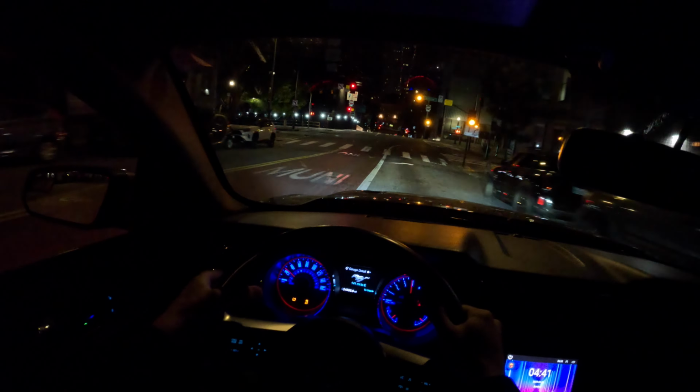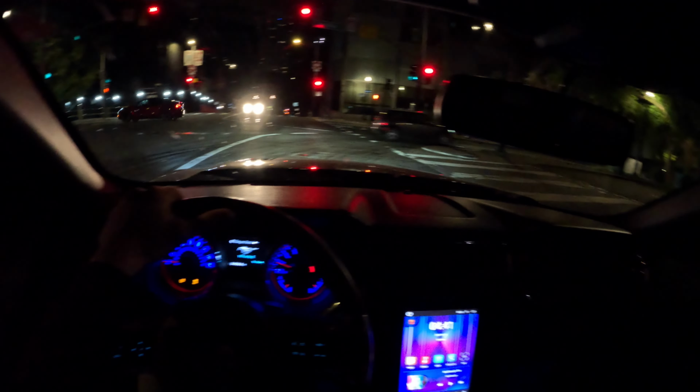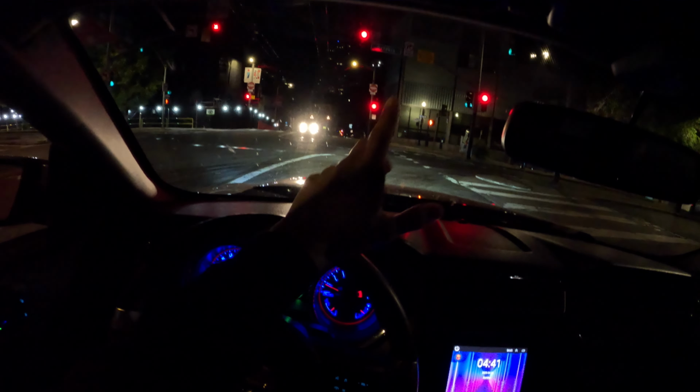Which way do I go? This is weird. It says do not enter. So you know what we're gonna do? We're gonna enter. Do not go on red, only go on red. What? What the fuck?